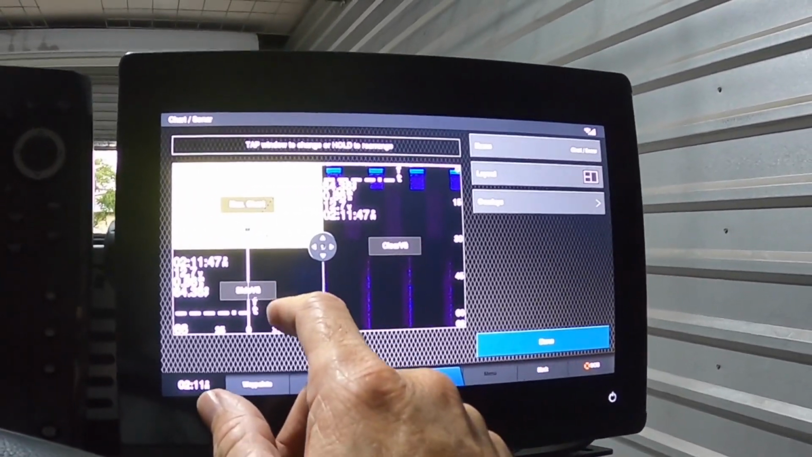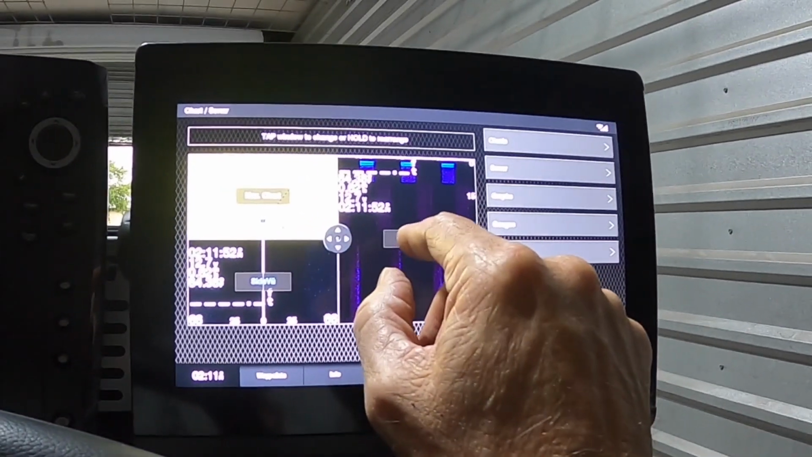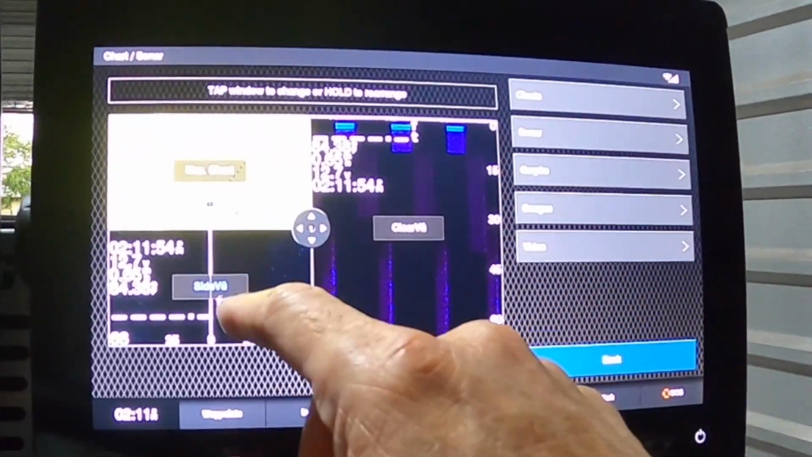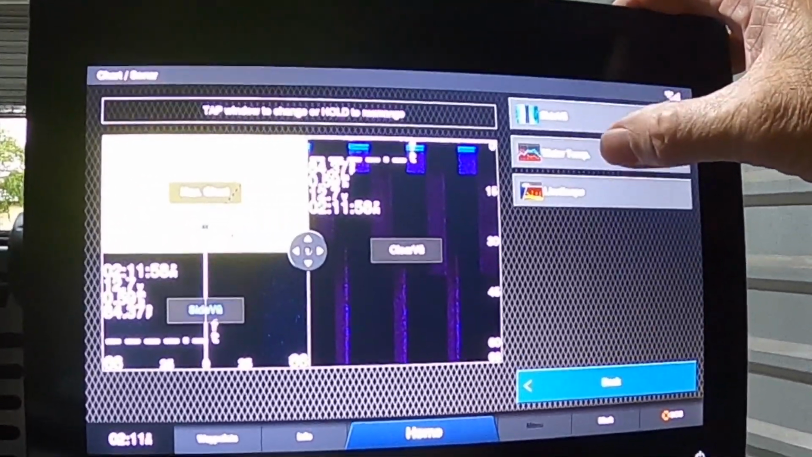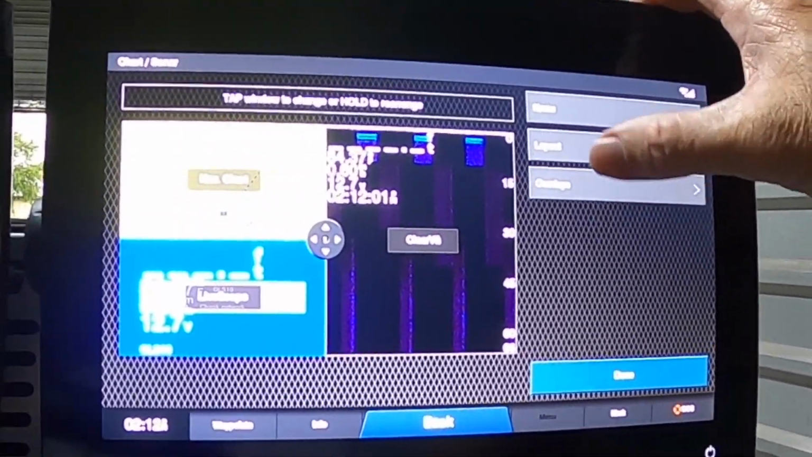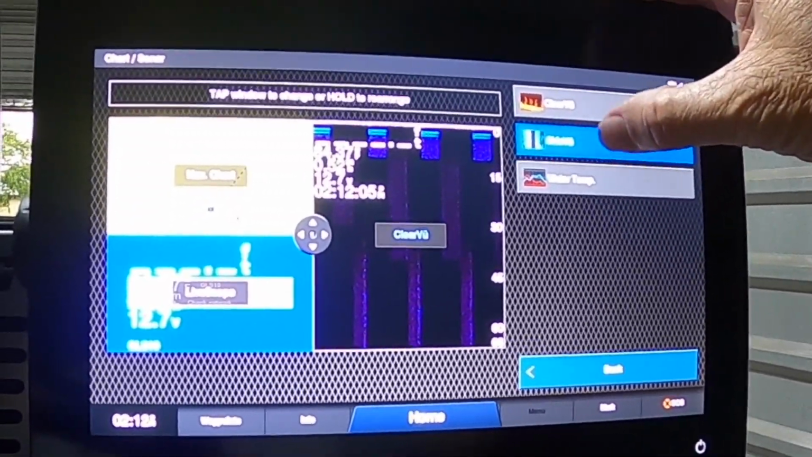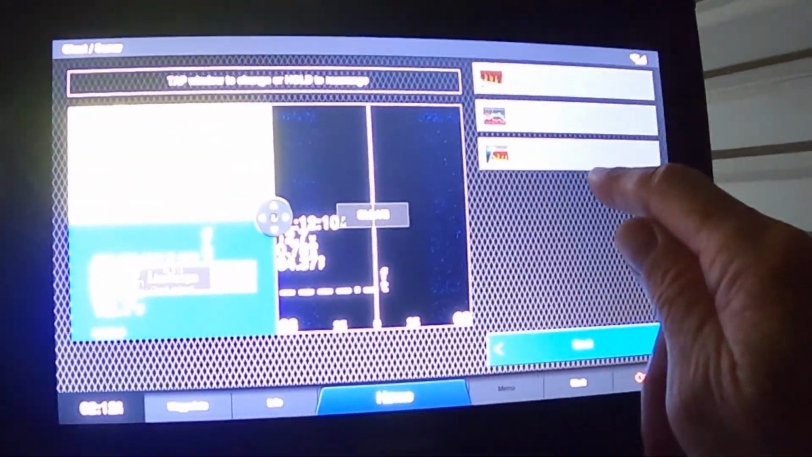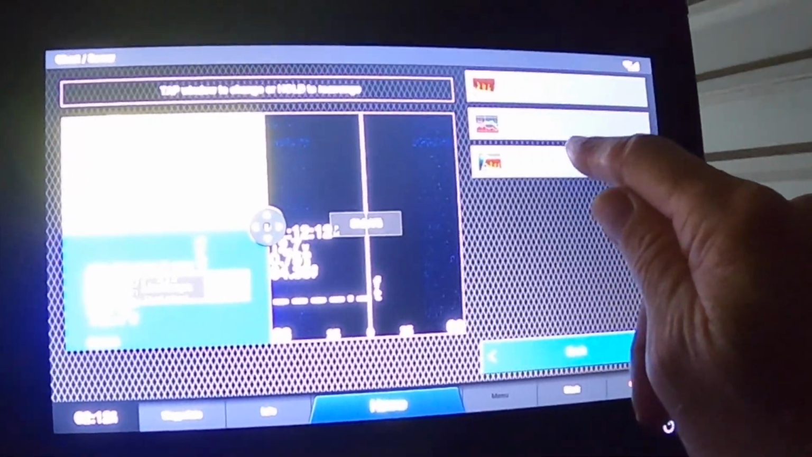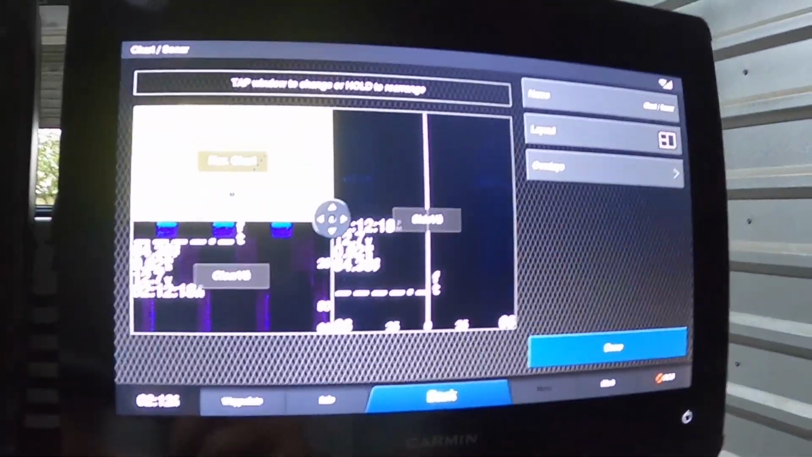And let's say I really don't care so much since, where was my side view? So I want to move my side view to here. So here's what I'm going to do. The first thing I got to do is get side view off the screen, which sounds strange. But let's just go right there and tell it we want to move that to livescope. Now we can come over here and click on this one and go back and say, okay, really what I wanted was side view there. And what I want over here instead of livescope is down imaging.